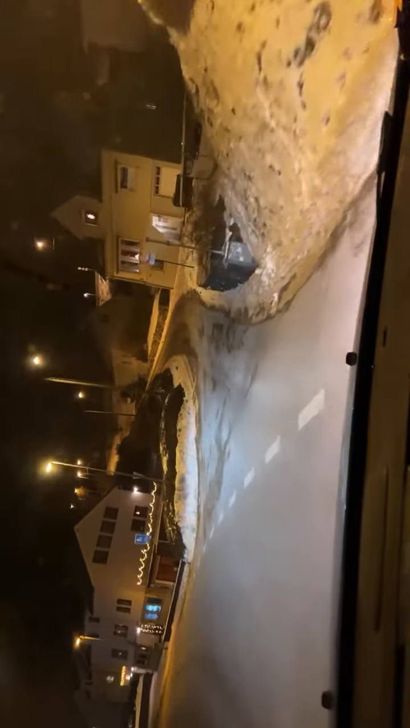These are the white things you see on the road. When it gets to 0 or +1 or +2, the snow will begin to melt and the white stuff you see will disappear. I'm just trying to explain to people watching from Africa.